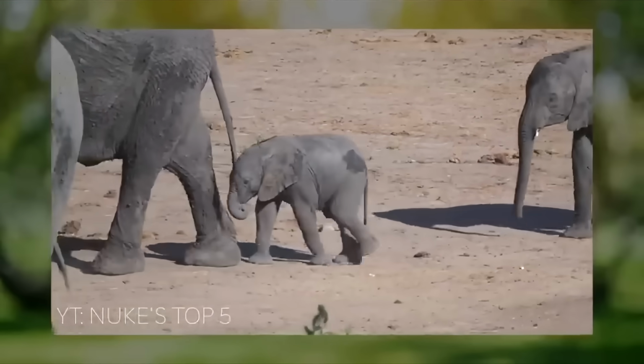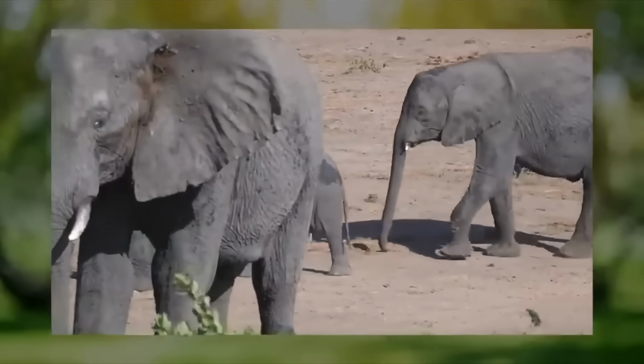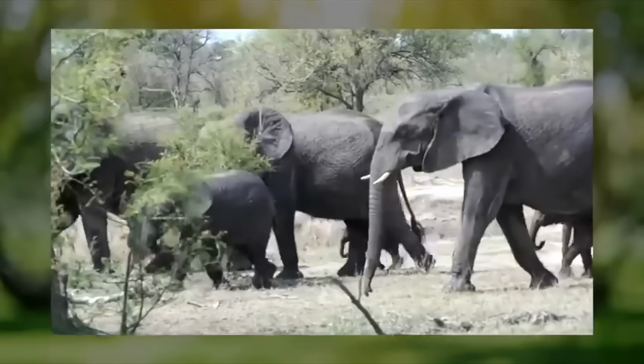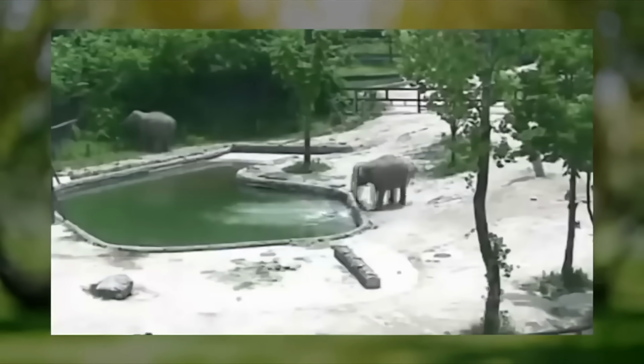By now, I'm sure we all know how smart and caring elephants are. They are often seen pulling their offspring away from danger. One instance can be found in the elephant habitat at the Seoul Grand Park Zoo in South Korea.